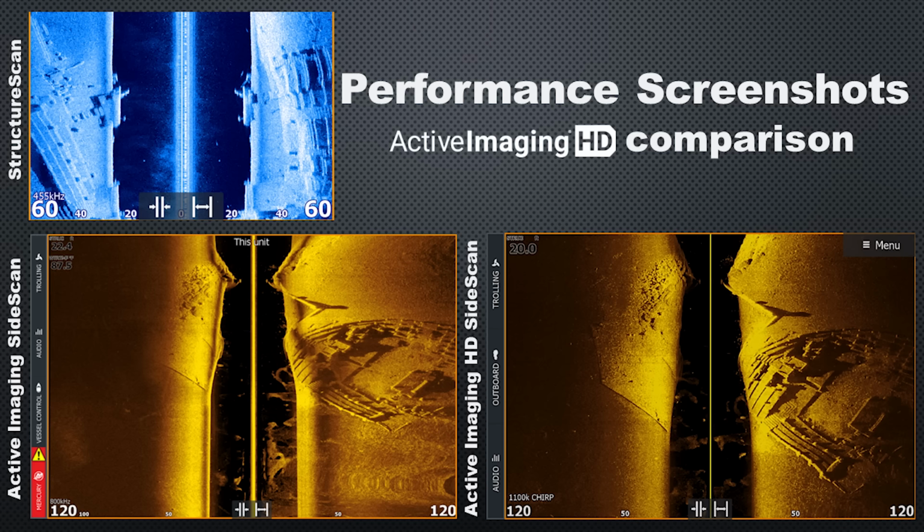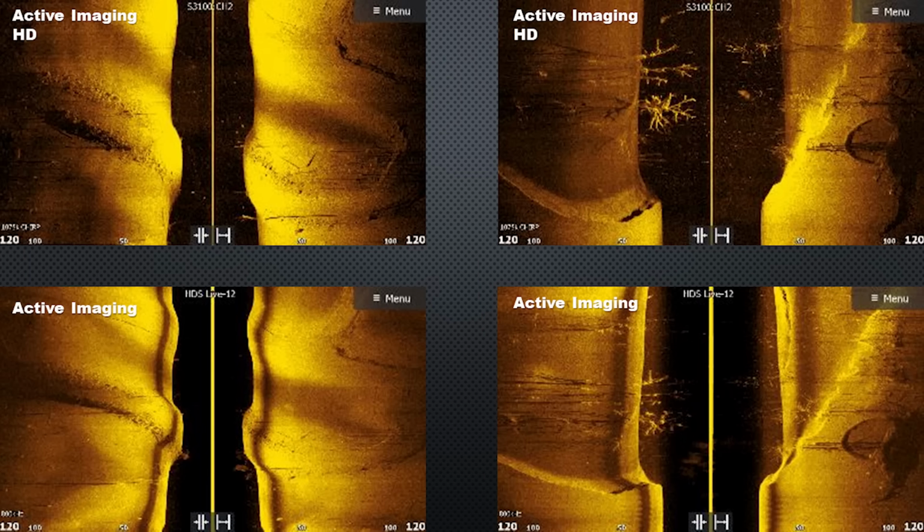So if you have an LSS2 or a total scan transducer, even a structure scan 3D transducer on your boat, I definitely recommend upgrading to ActiveImaging HD. And here's a couple more examples of ActiveImaging HD highlighting the chirp feature that we now have on these transducers. So the top two images are ActiveImaging HD at 1075 kilohertz chirp, and the bottom two are just ActiveImaging at 800 kilohertz.